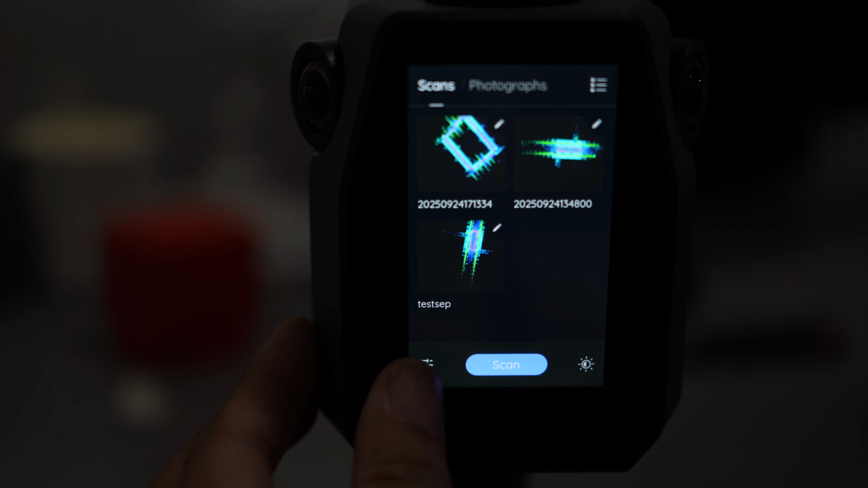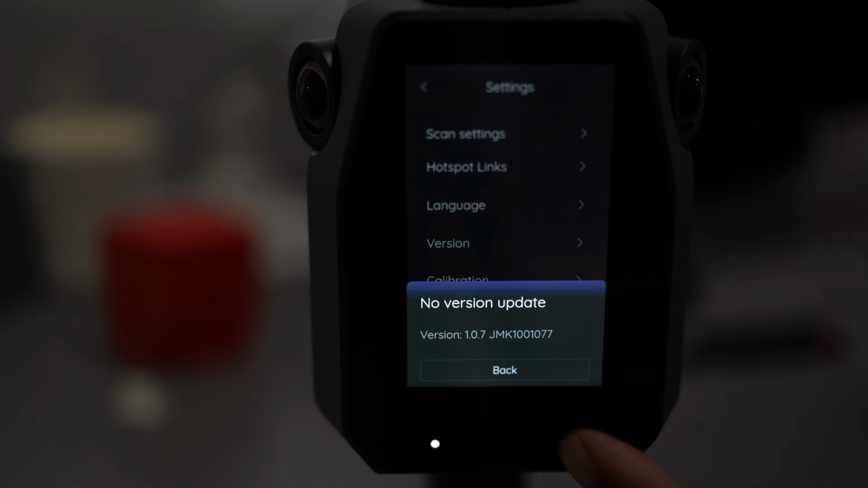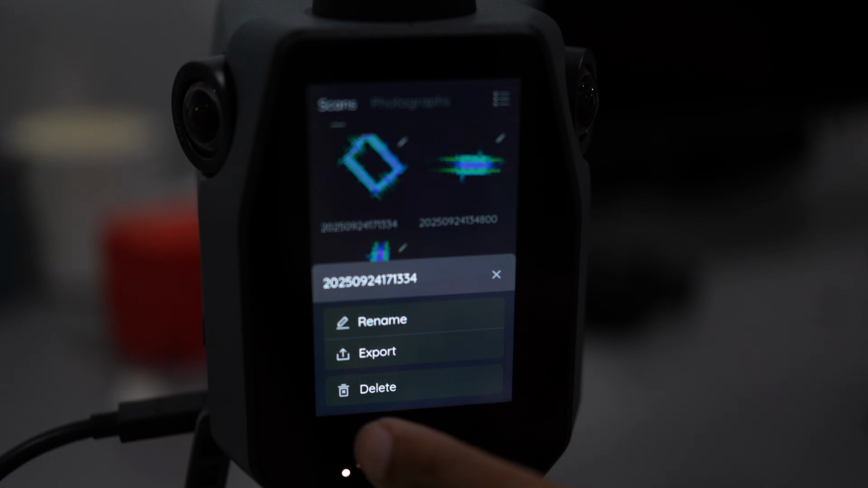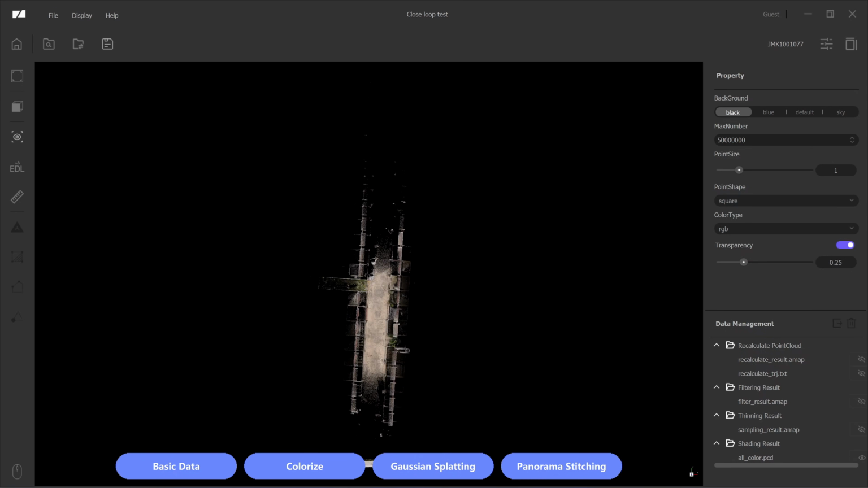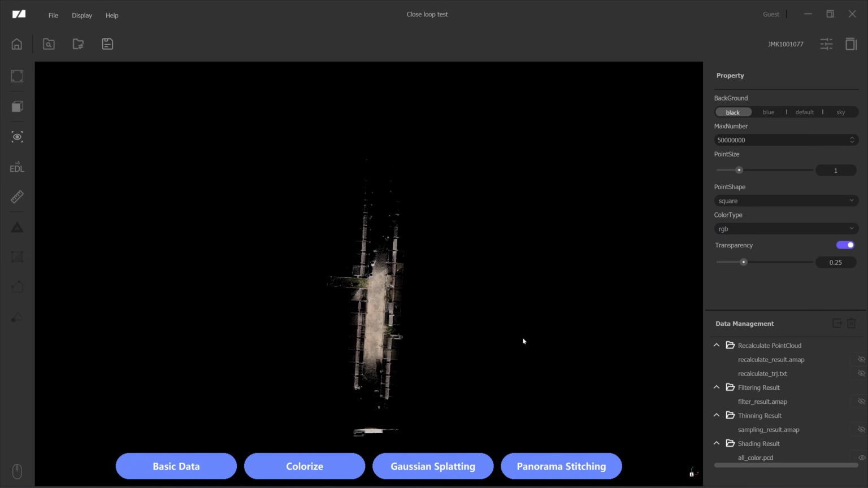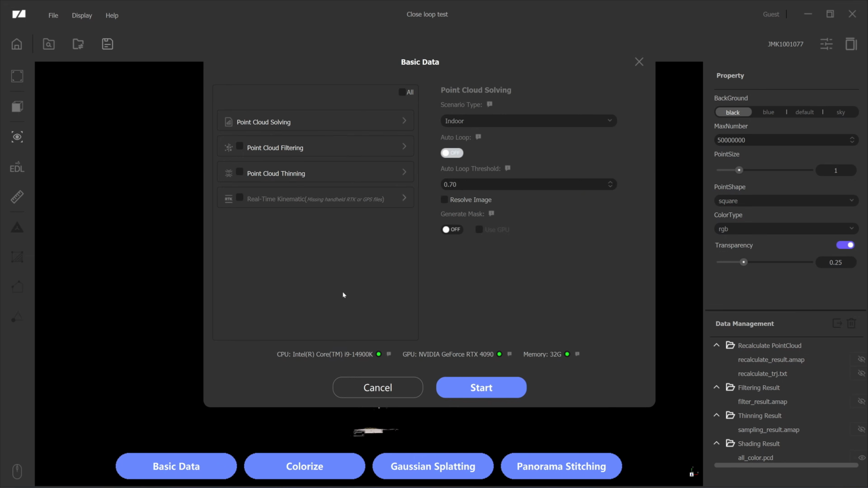This is the new update firmware, version 1.0.7. I use an SSD drive to export data. Okay, this is the new version of Array Studio, version 1.0.8. I noticed some changes with the basic data. I found that the new version processes data much quicker, and it gives much better results.